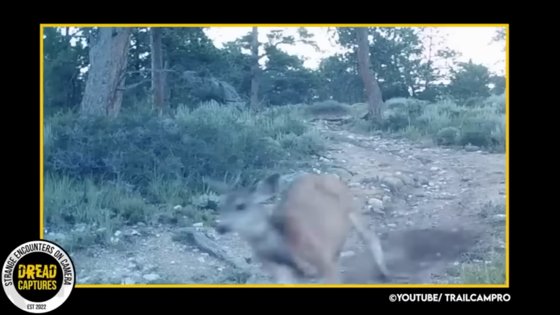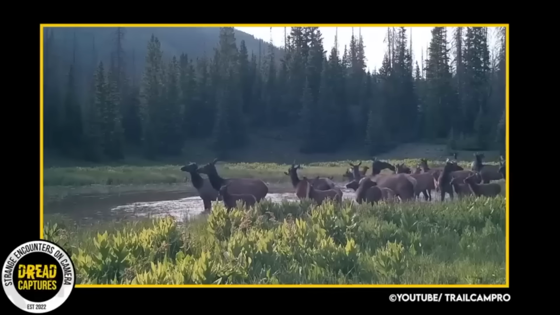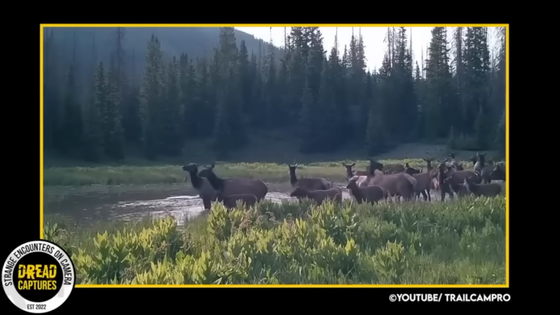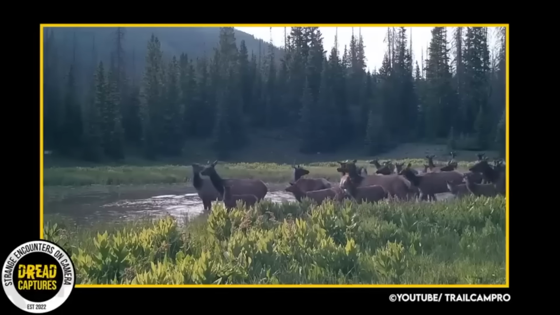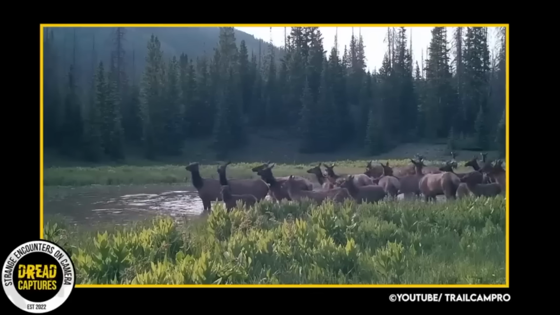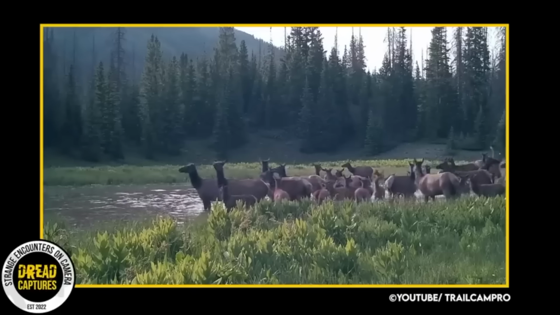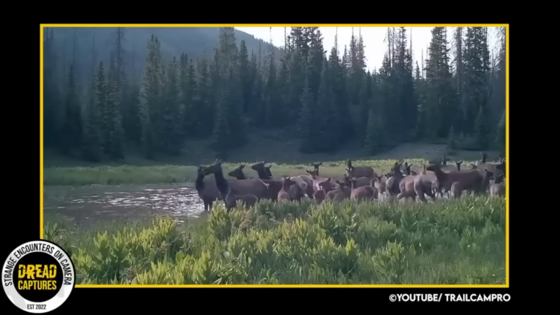Like I said, this channel has some beautiful trail camera footage. Check this elk herd hitting the water. It's phenomenal. Look at that backdrop. At first I thought they sensed a predator, and maybe they do, but this trail camera footage stays wholesome. Just a look into the beautiful wilderness.